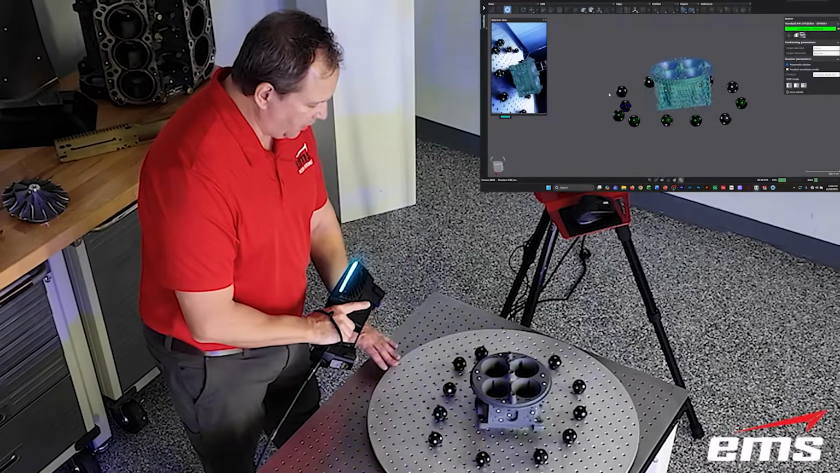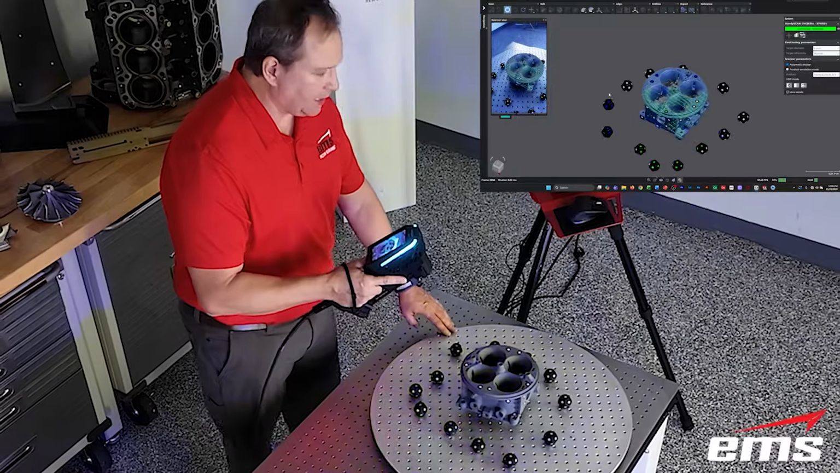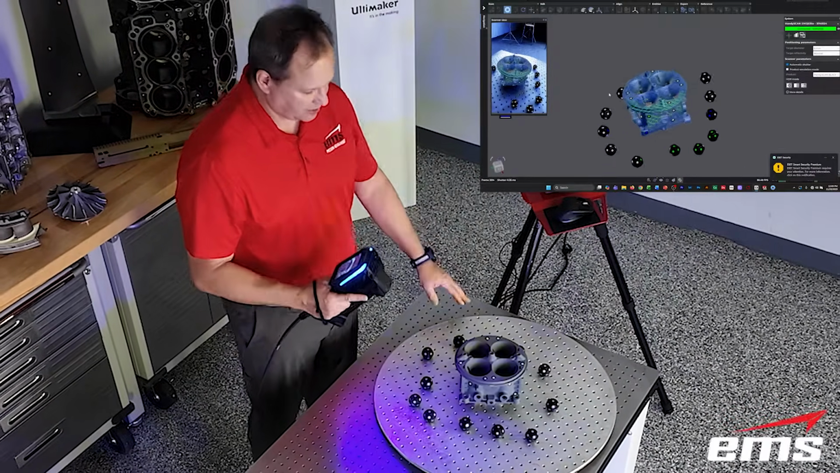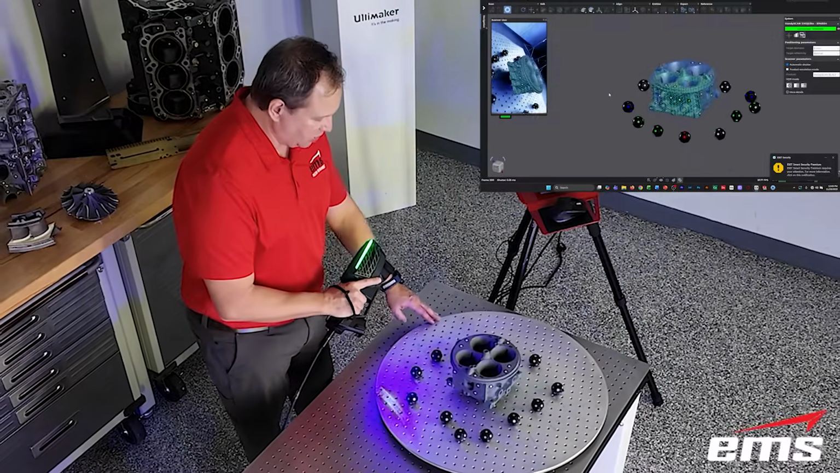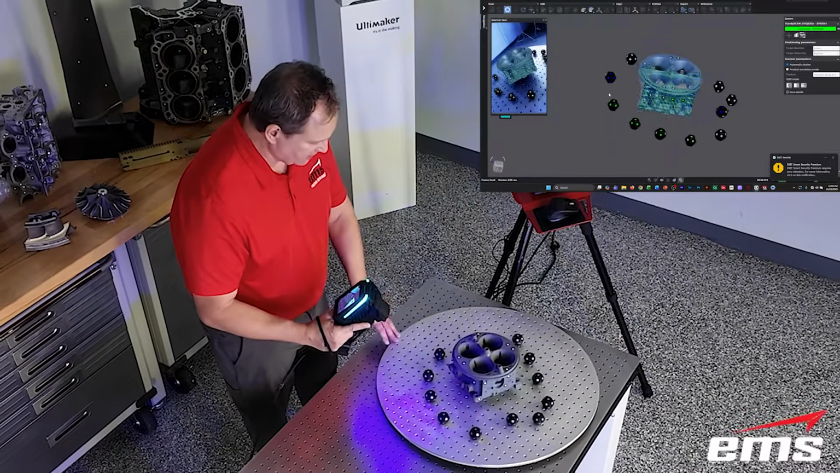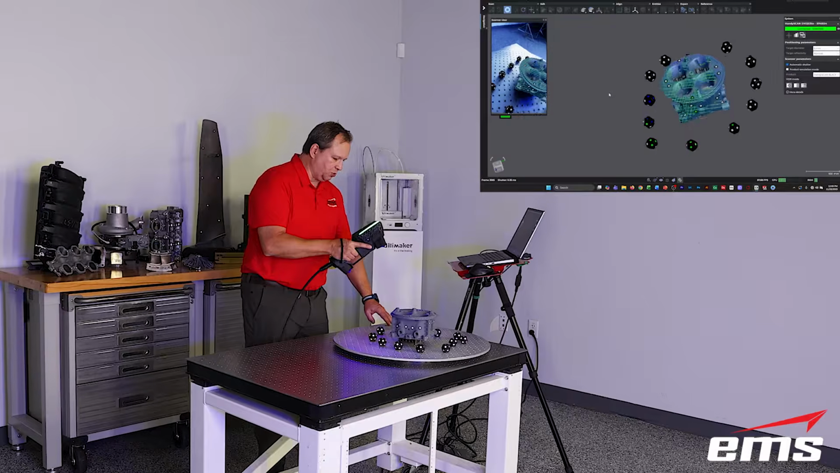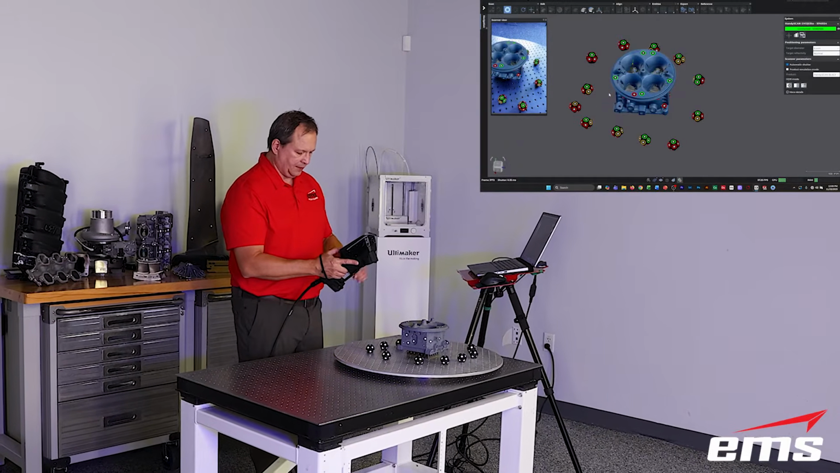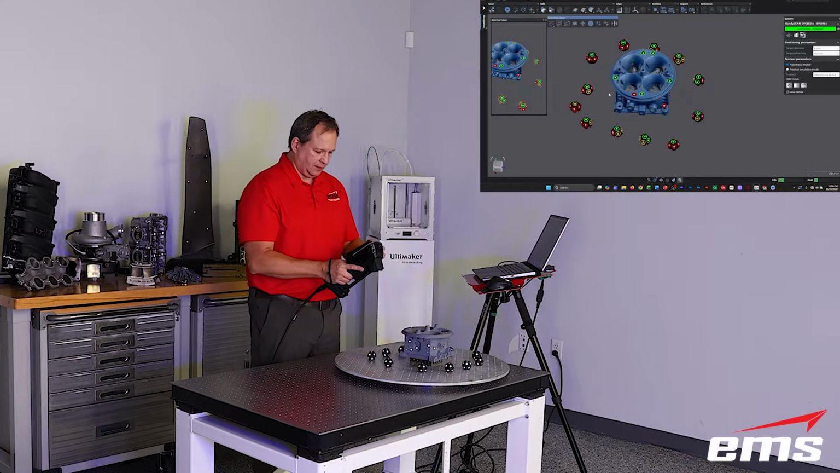So this is great if you're having to do inspection, because when I'm done scanning, I don't have to go and clean up and delete a bunch of data I don't want, which can confuse the inspection software, etc. Okay? So I just move around until I get it. So let's go ahead and stop. Okay, and I'll hit Stop Scan.